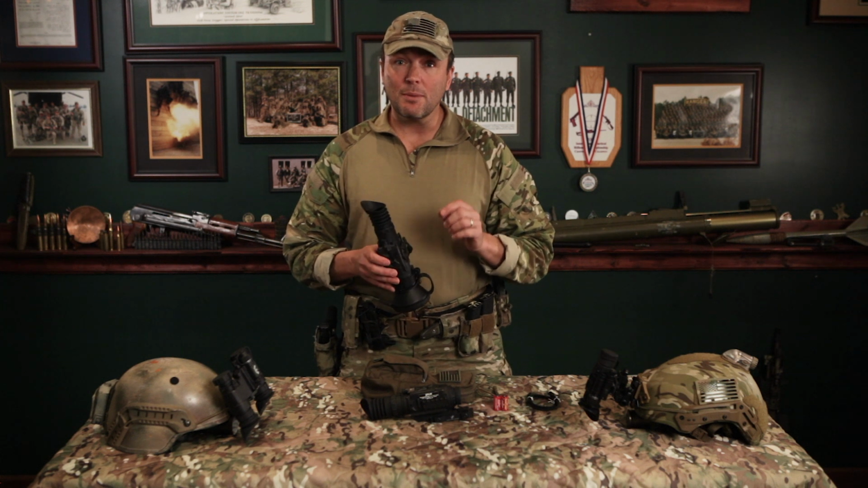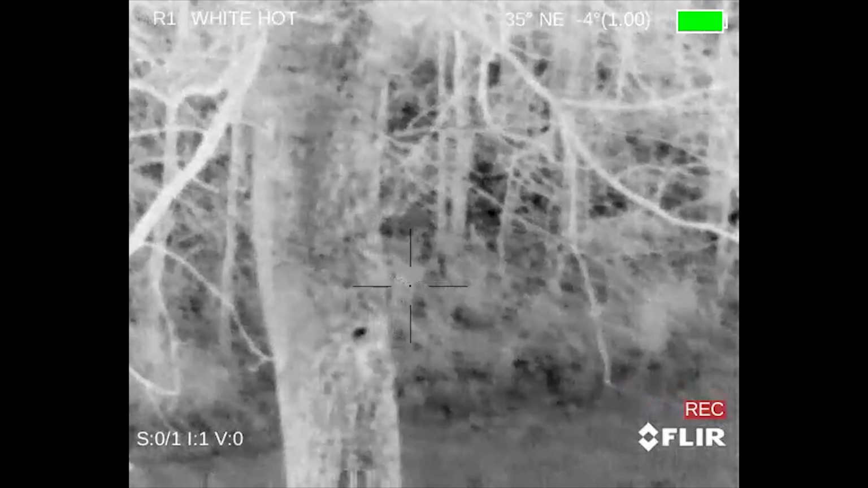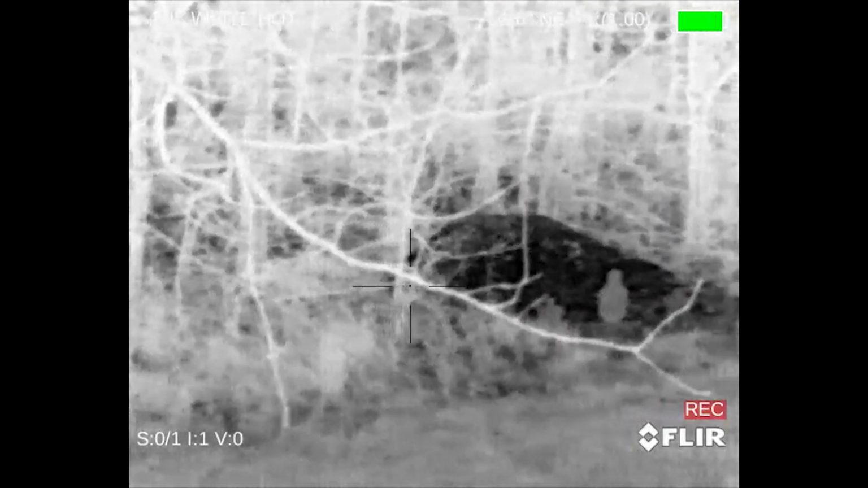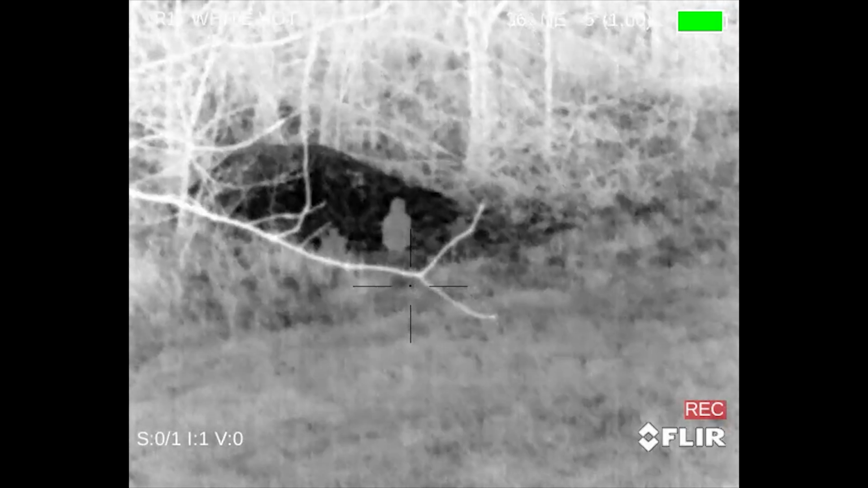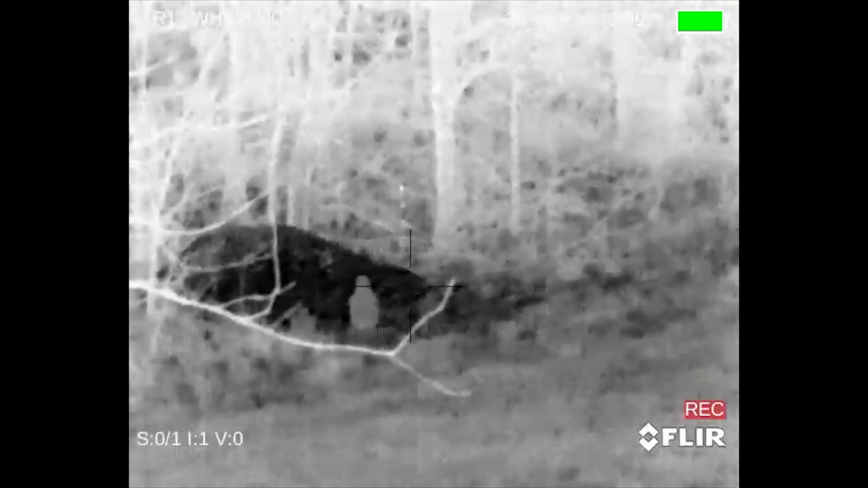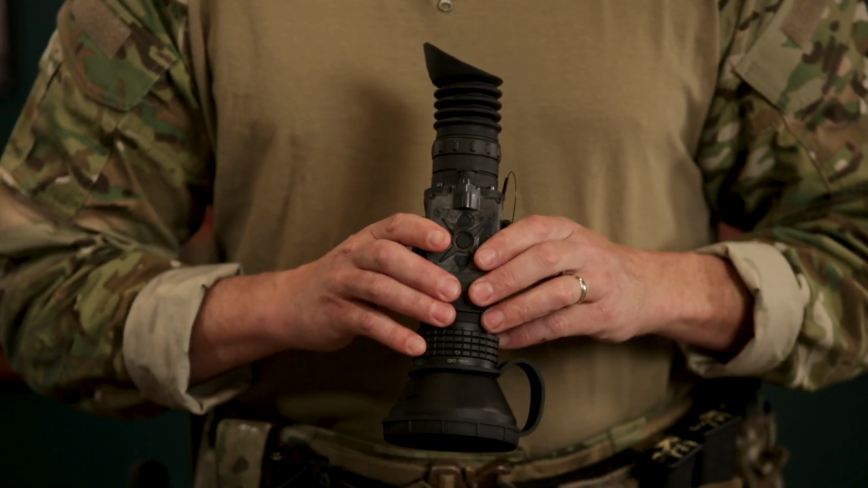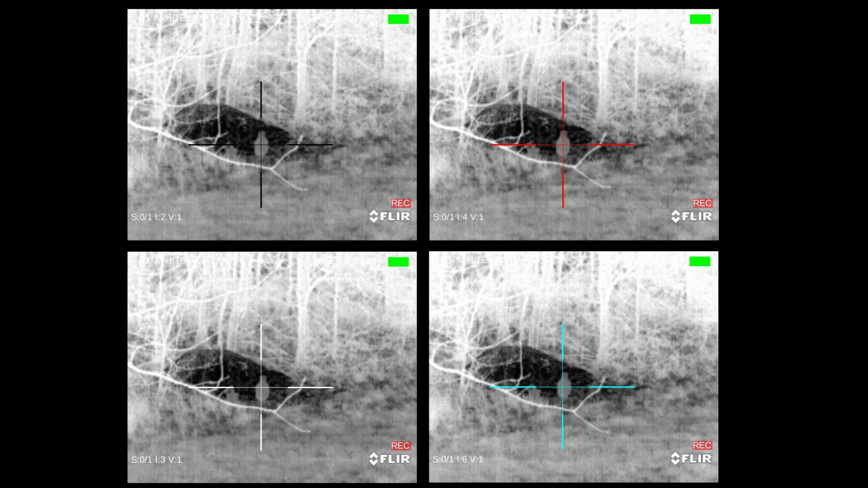The FLIR ThermoSight Pro comes with 6 reticle types. One of them is called Cross Dash and uses FLIR's patent-pending high visibility technology, which makes the reticle clearly visible against all backgrounds and conditions with no need of adjustment. Not only are there 6 reticle types, but they can also be customized with 4 different colors: black, red, white, and cyan. This leads me to bore sighting.